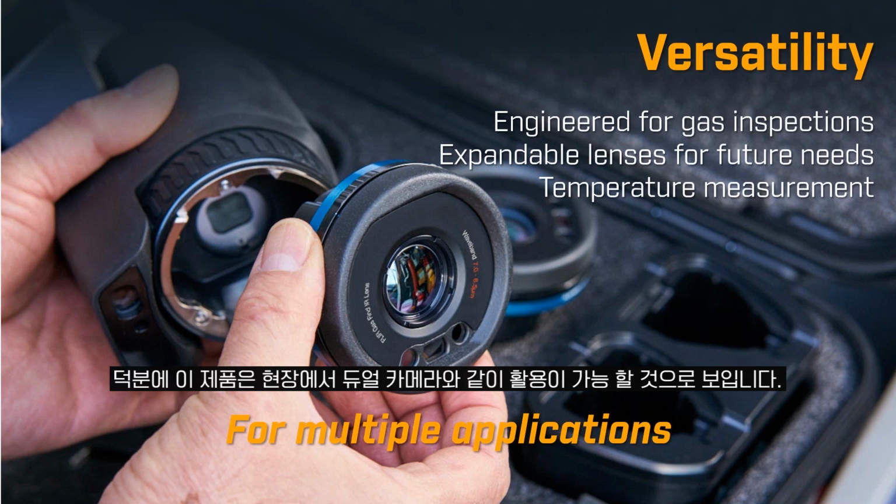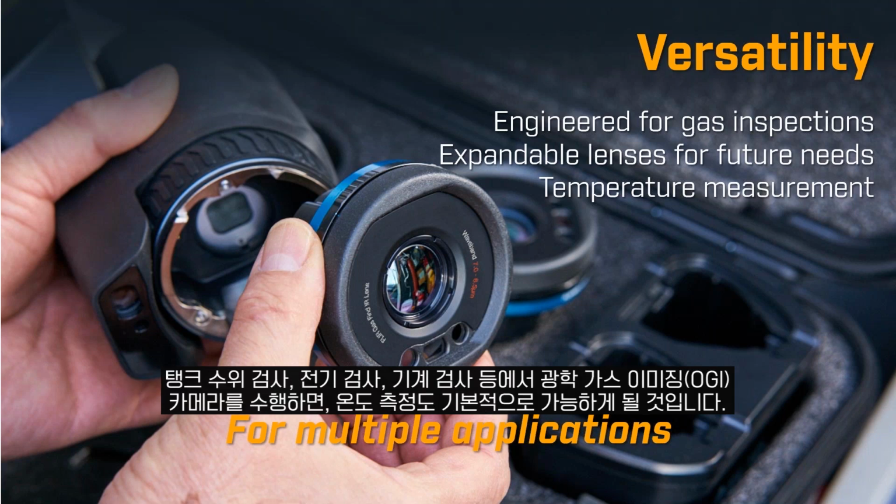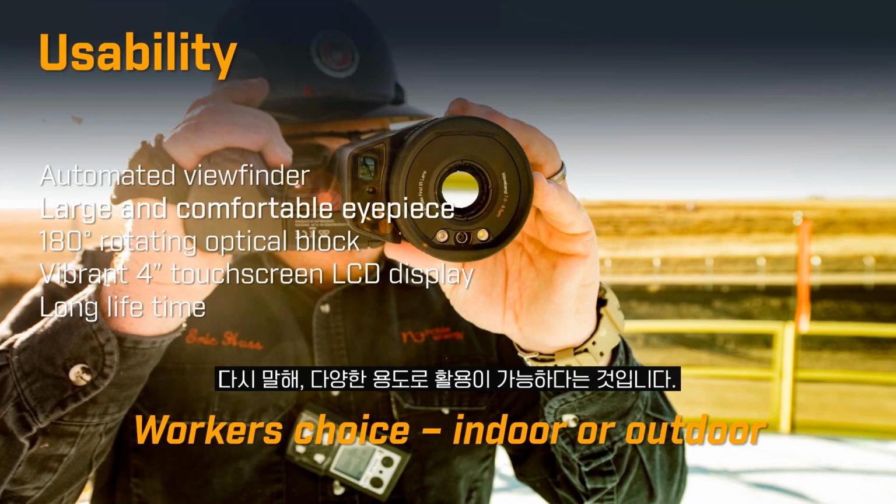This camera is going to give you what you expect to have in a dual purpose camera while you're in the field, and be able to do your standard temperature measurement applications, whether it be tank level inspection, or electrical or mechanical inspections. While you're utilizing your optical gas imaging camera, you will have temperature measurement built into this. So we're going to have a camera for multiple applications. The usability of this camera is unique.